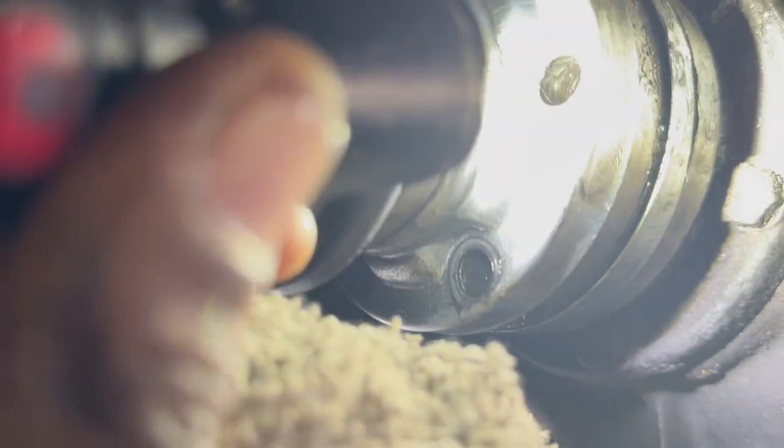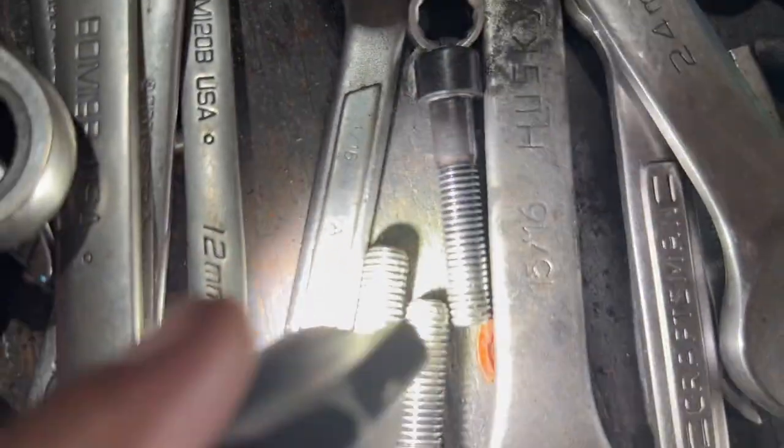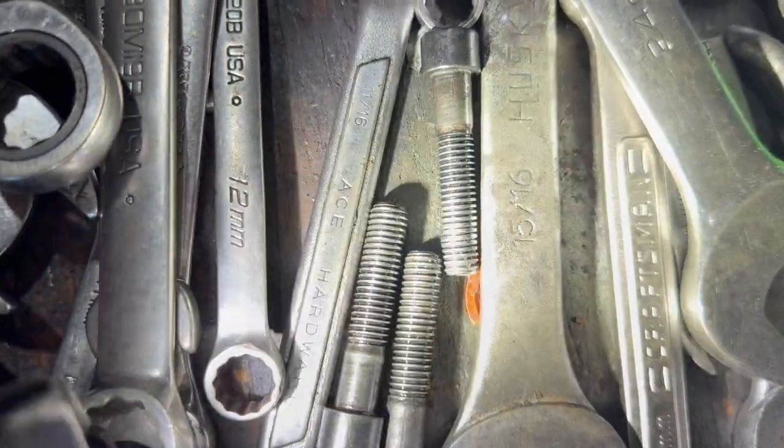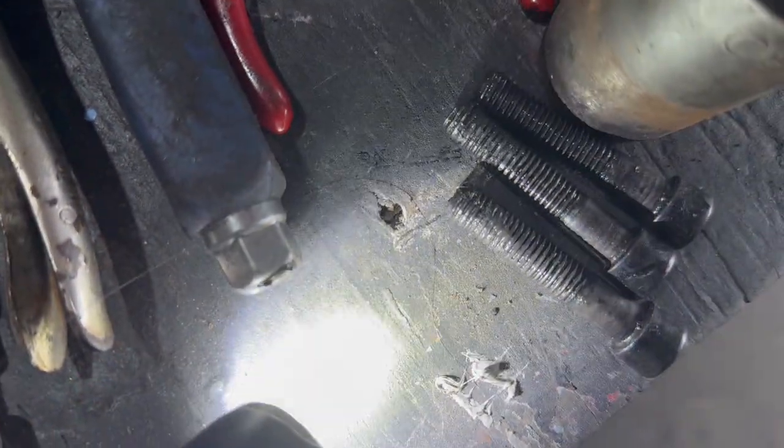It looked like it ate through the threads, I'm not gonna lie. I'm not gonna front, some of these bolts, I don't know where Blue put them, oh, he put them right here. Some of these bolts is ate through, some of them is not, you see what I'm saying? Some of them unthreaded.